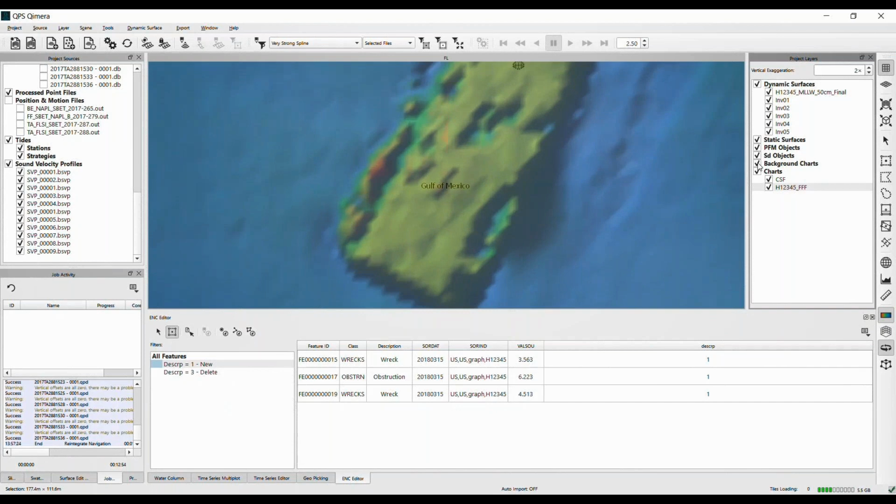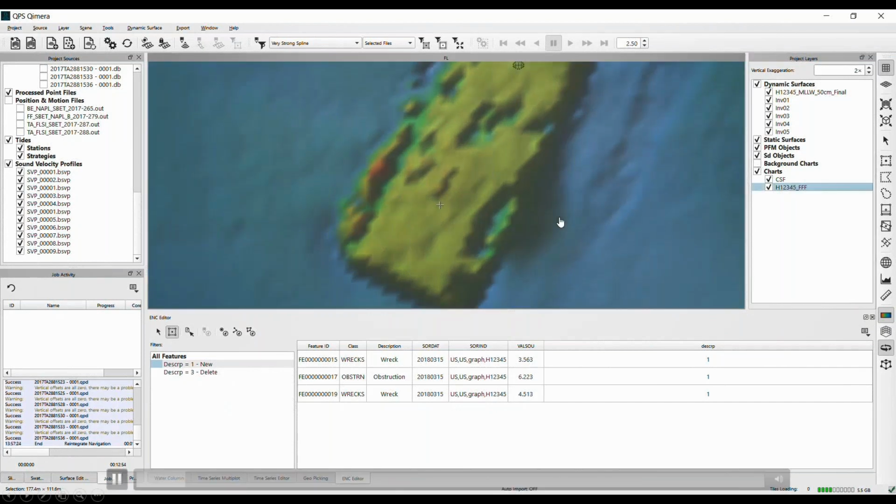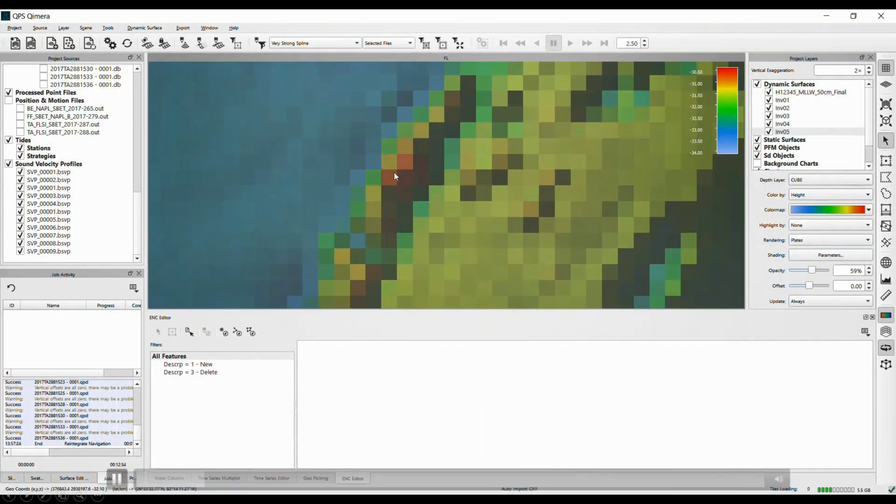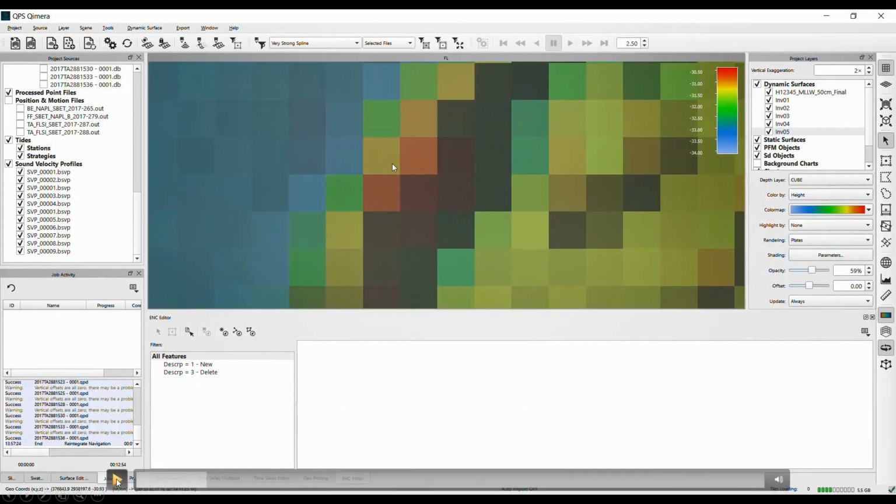So we're also supporting that workflow where you're creating a feature directly from a grid node, which makes a lot of sense if you think about it in those terms. I think it's good to have options here. The traditional workflow we'll always support because there's times for safety of navigation where you want to ensure a single least depth. So now what I've done, I've converted my grid into these plates, and I'm looking at the cube